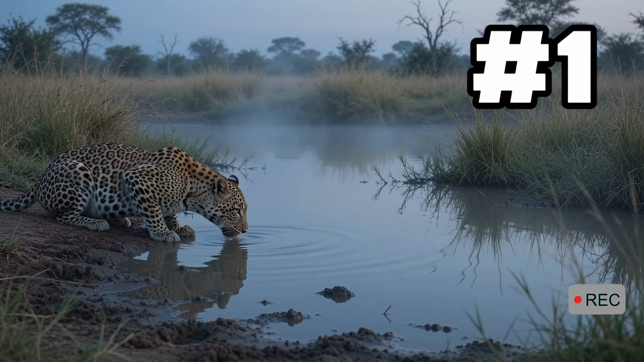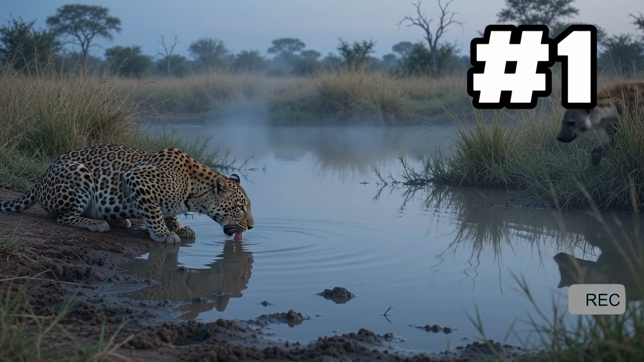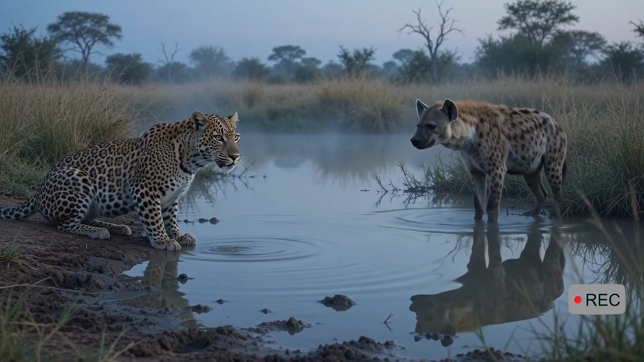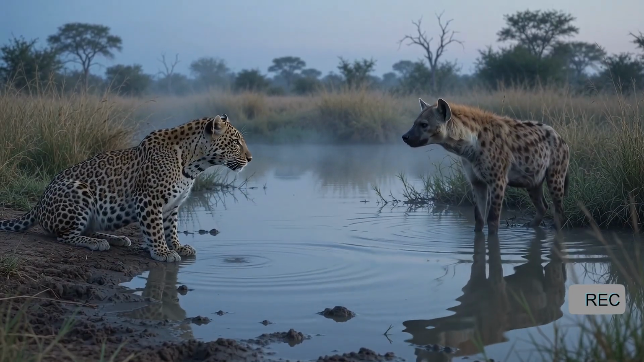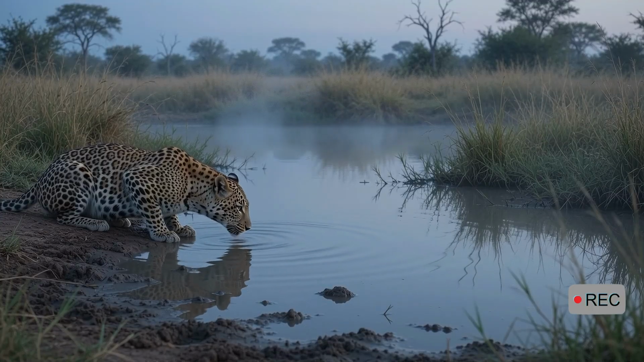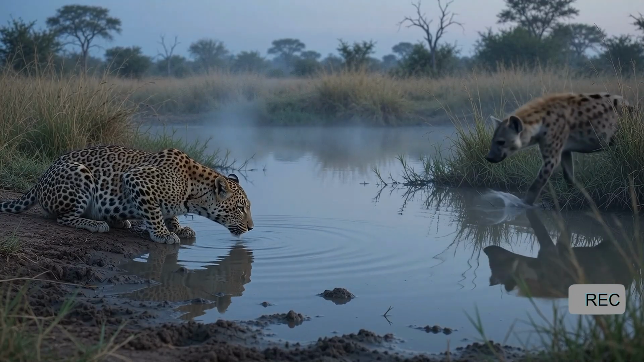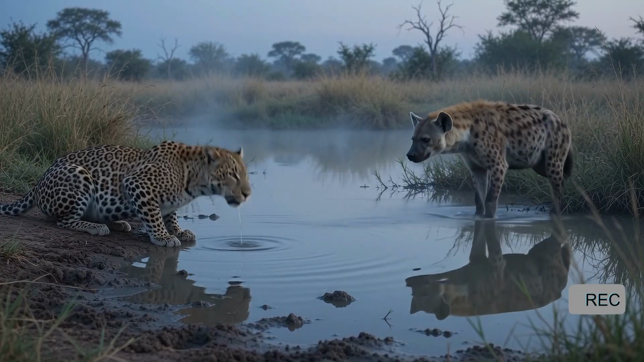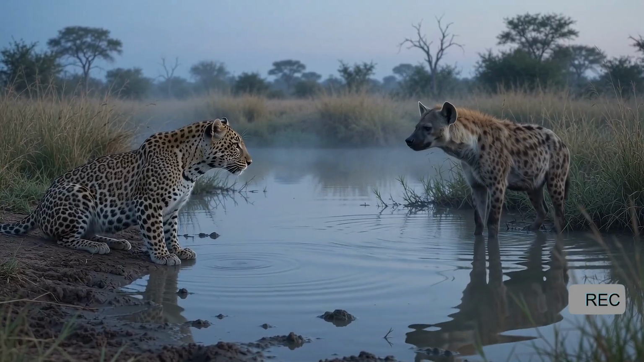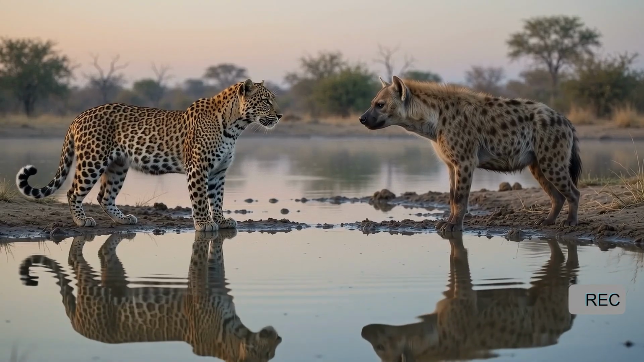At number 1, a hidden camera records two rival predators arriving at the same location. The first animal detects the other almost immediately. It stops moving. The second predator remains partly hidden, watching from the edge of the frame. Neither attacks. Instead, they communicate through posture, eye contact, and distance. A direct fight could injure both animals, and even a small injury can become fatal in the wild. For nearly a minute, neither side is willing to retreat.